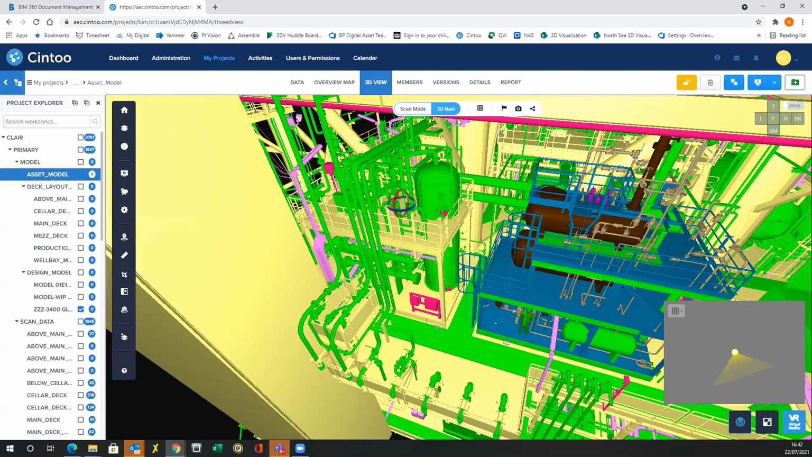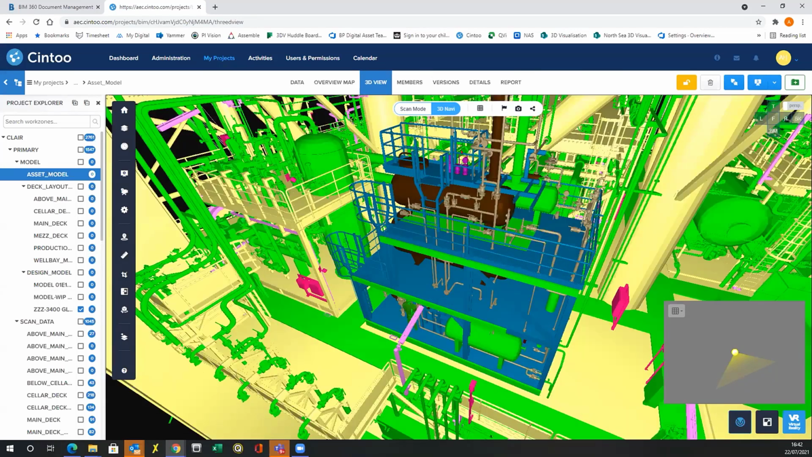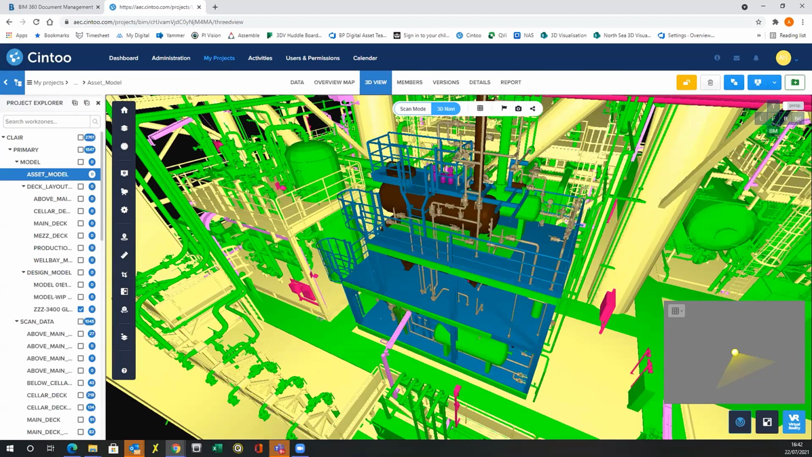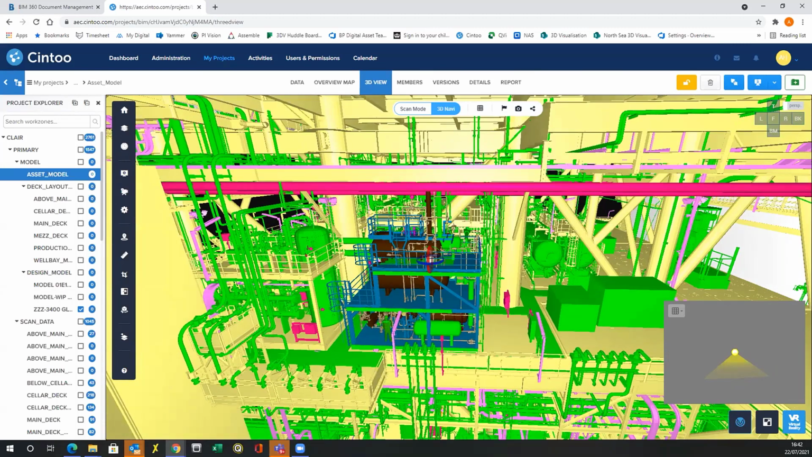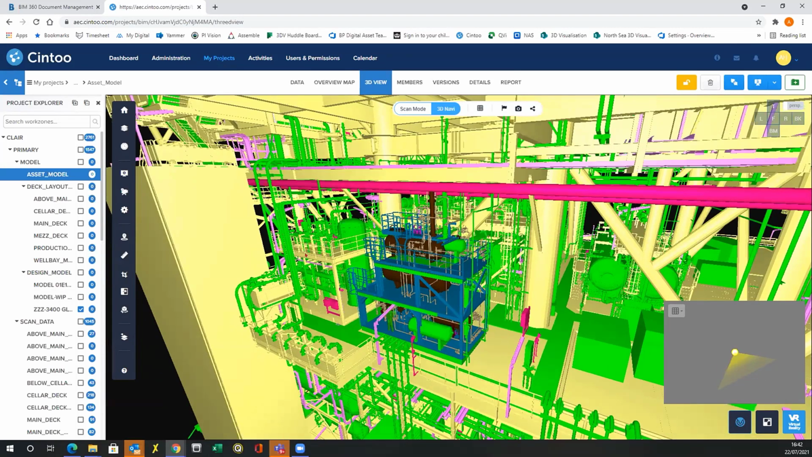And that obviously, because we're tying into all the documentation, enabled us to have all the valves and lines and equipment named in this space, which made it far easier for the TAR planning teams to be doing isolations and planning their work scopes.